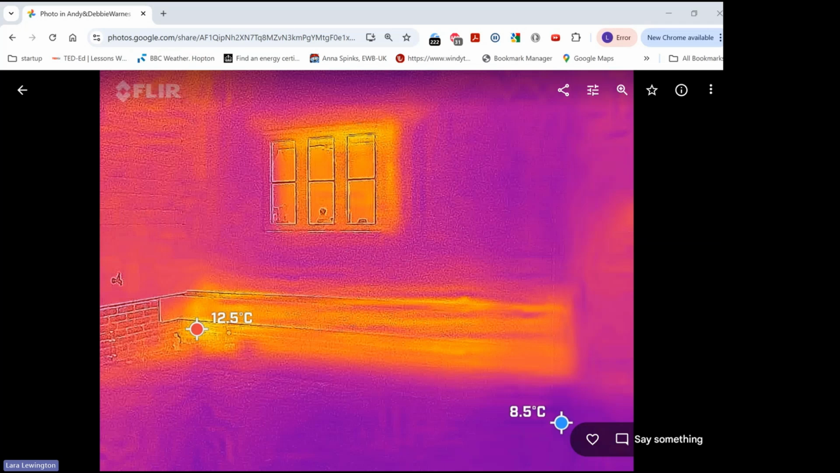Have I got it right that this is heat emitting from the wall lower down? Well, I would guess that if this property didn't have that screed starting half a metre up or whatever, I would guess... Oh, sorry, the brickwork is below. Yeah, the brickwork's below, and then there's an added screed starting half a metre up, from below the window and all the way around the window, because we can see the brickwork pattern on the lower part of the wall.